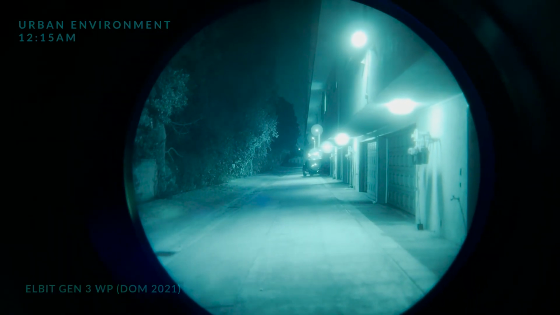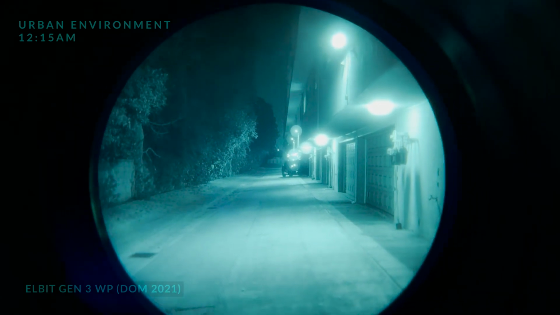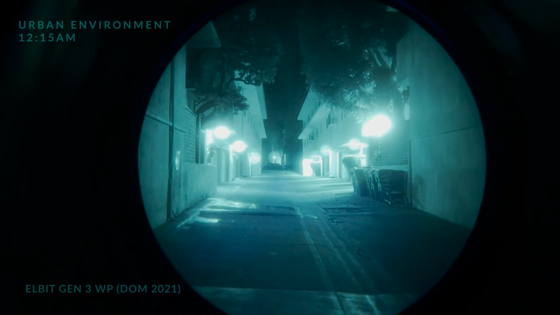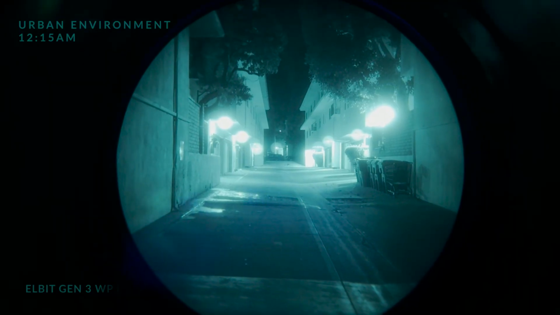This urban lighting environment is clearly not a challenge for Elbits, and thankfully my particular unit is not overtly sensitive to microchannel plate oversaturation, so I don't usually notice obvious streaking. Now that said, bright light sources do produce a fair amount of haloing.